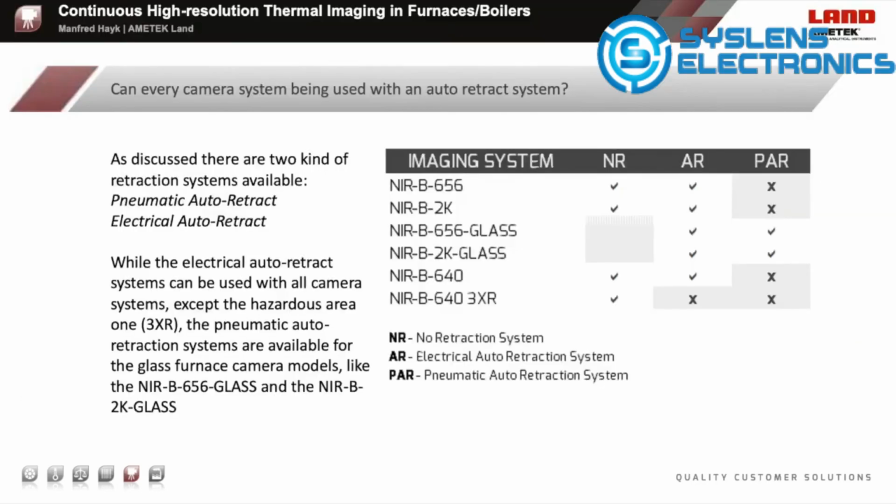The first question is, can every camera system be used with an outer retraction system? Well, as discussed, there are two kinds of retraction systems available, a pneumatic and an electrical outer retraction system.